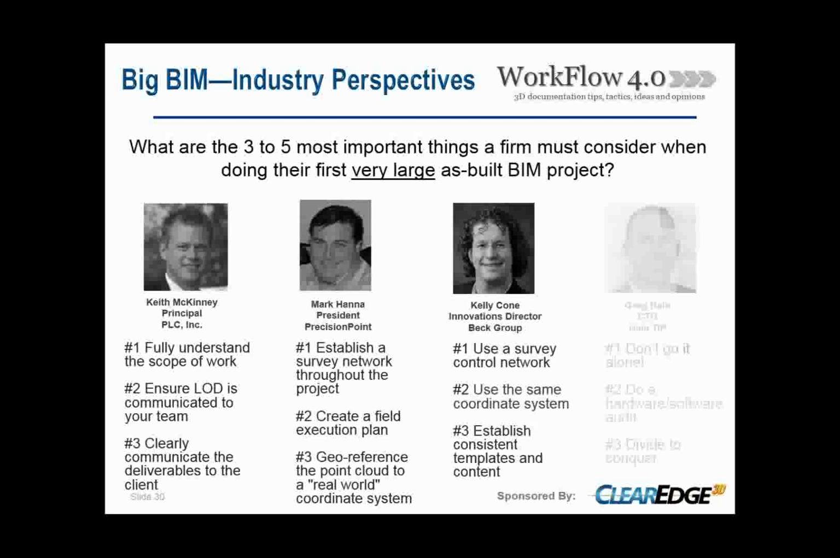And he also suggests using the same coordinate system for the project. What he's saying there is that if you're not using the same coordinate system throughout the project, it's possible that you'll have to go through manual alignment of the data down the road, and this can lead to some inconsistencies or definitely increasing the time it takes to coordinate the data. So that's very important. Another one is establishing consistent templates and content so that everybody in the project is using the same basic standards for the information.